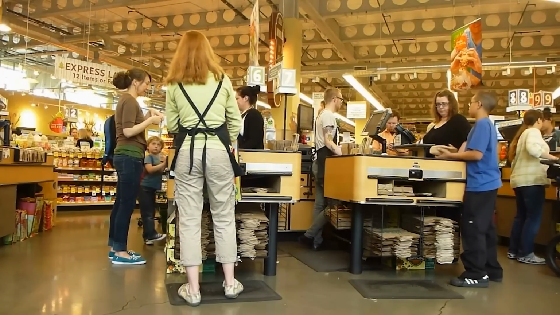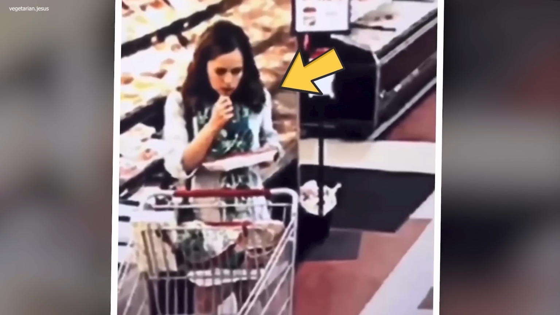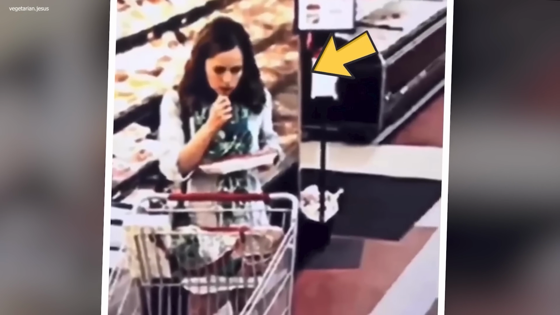Amid the hustle and bustle of the market, this girl suddenly made her way to the meat section. There, she grabbed a packet of raw meat and tore it open with her hands. People nearby were shocked and couldn't believe their eyes as she started eating the raw meat. It was a horrifying sight. She devoured the meat as if she had a never-ending hunger, almost like she craved blood.